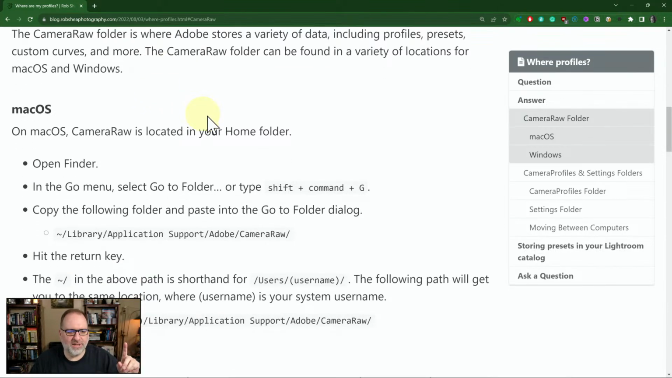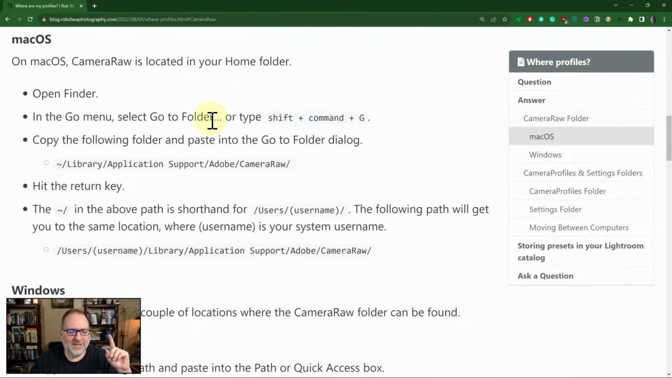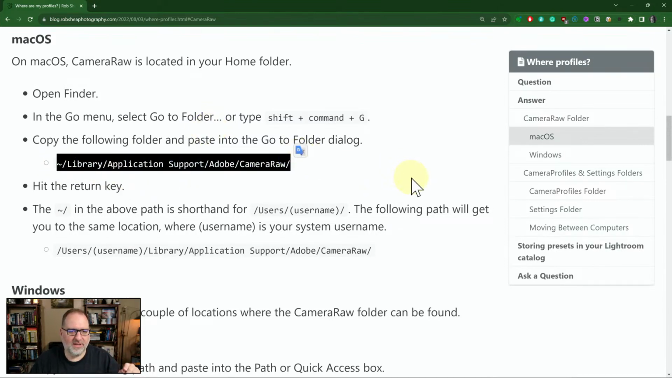Now the challenge here is that the location is a little bit different between the two operating systems. So on the Mac, it's stored in the Library, Application Support, Adobe, Camera Raw, which is actually a shortcut to this longer one. But that's okay.